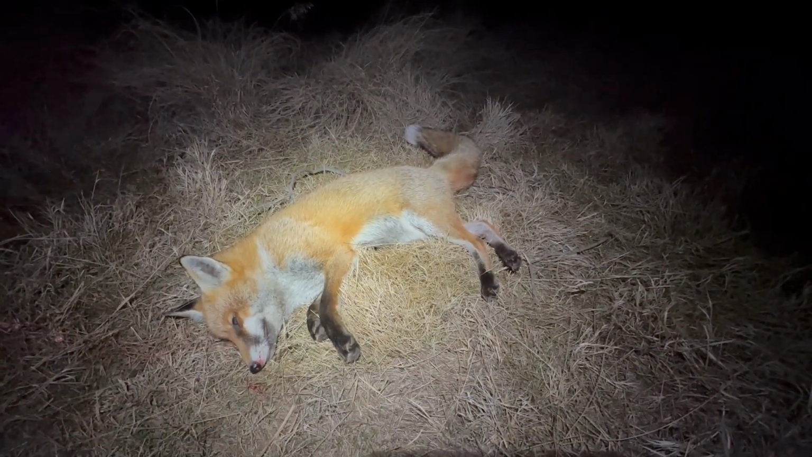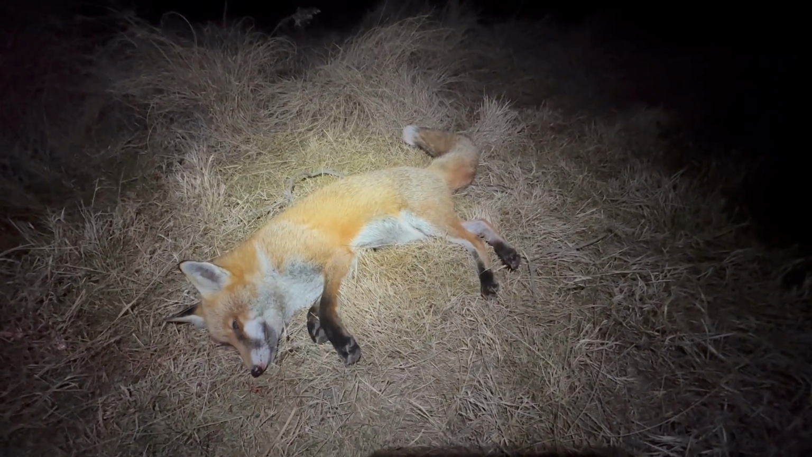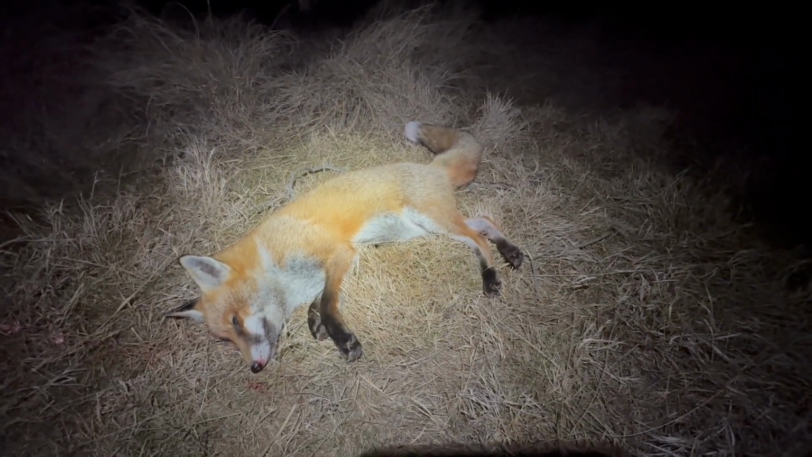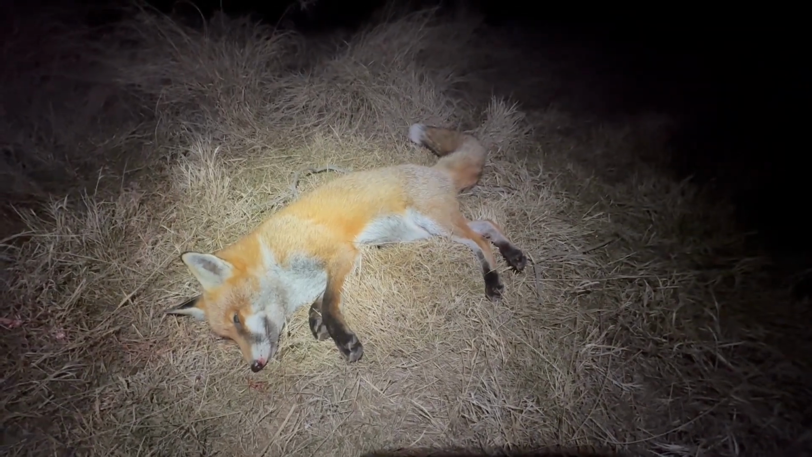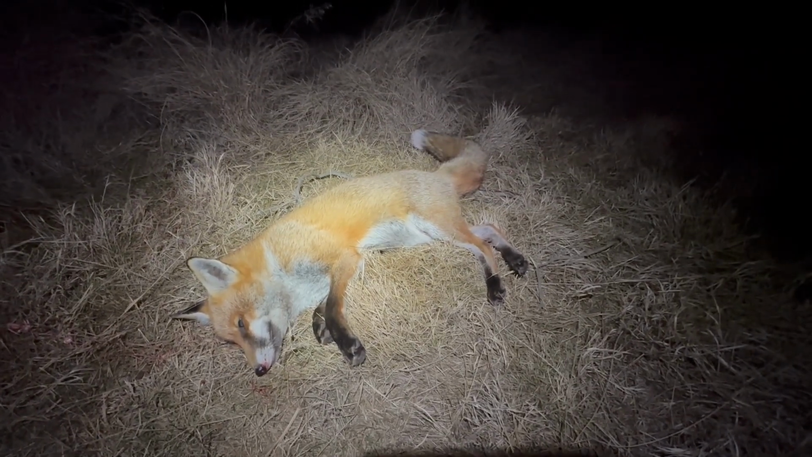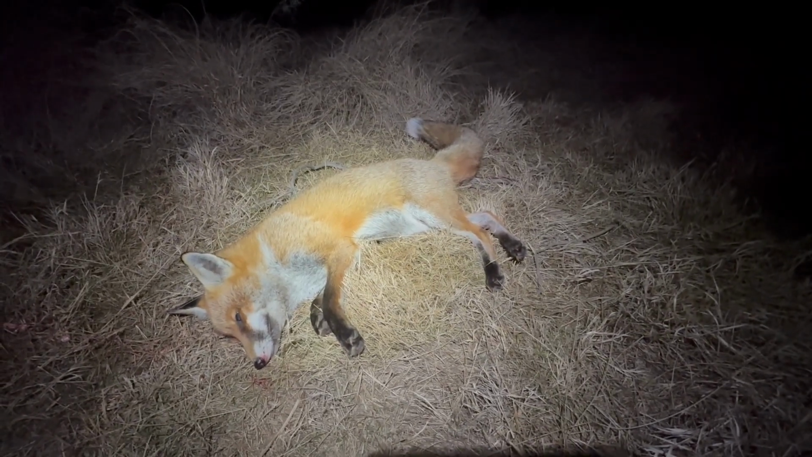Anyway, that's 3 for the night. Relatively productive. The wind made it interesting, although it was good for the last little bit walking down. It was actually in my face when I first got here. It was coming from behind me, heading down into everywhere I wanted to hunt. So it hasn't been such a bad evening. I'm going to poke along a bit further, and then might turn around, head back to the car and see what I can spot on the way back. We'll see how we go, but 3 down, got to be happy with that.